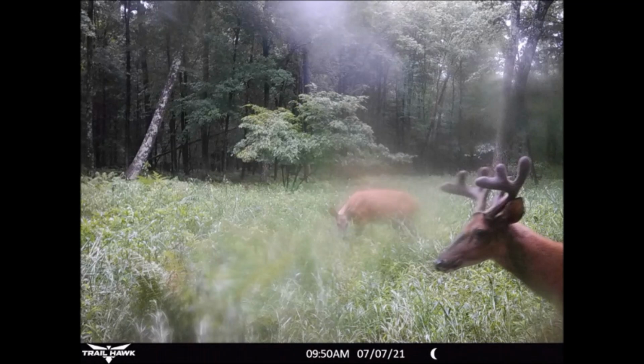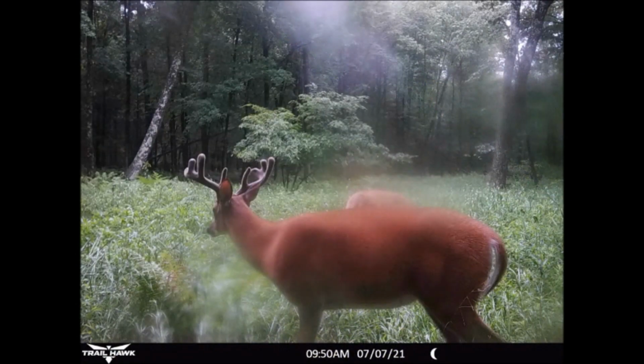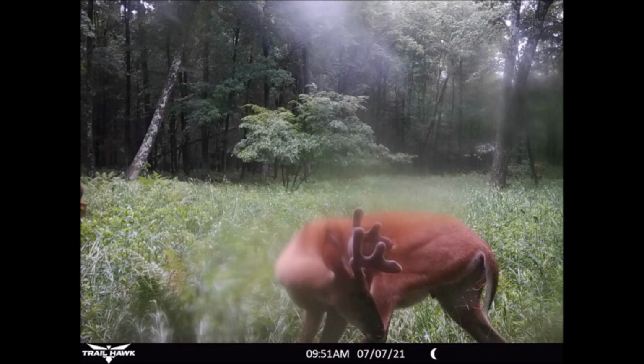Now, 7 days later, this buck shows up in the west end of the food plot with a doe in the background. But look closely at its rack. Check the outer tip and you'll see the starting of its 10th point on both sides. One of those 8 pointers is starting to grow into a 10 point, or we got another new sheriff in town.